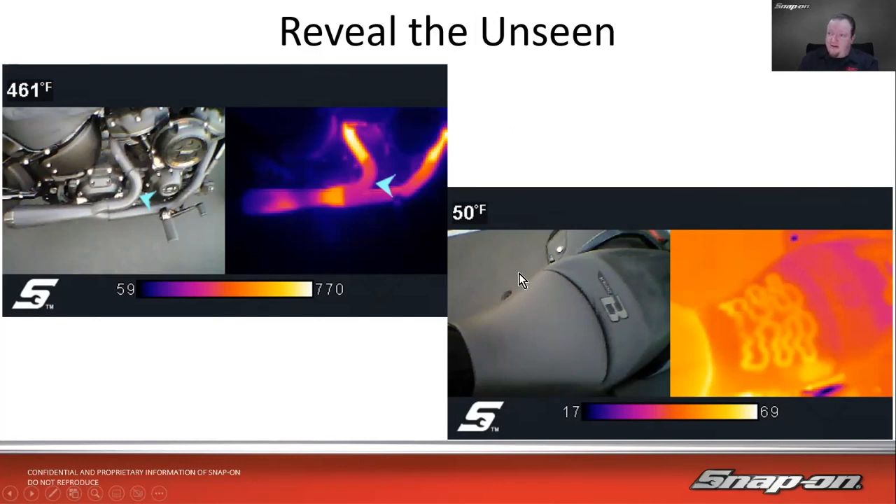You see it's 17 degrees outside, ambient or whatever the coldest temperature is, 17 degrees, the metal pieces. And then the warmest is 69. Right, so we can see that. We can see the warm grid in here for the seat heater on this.